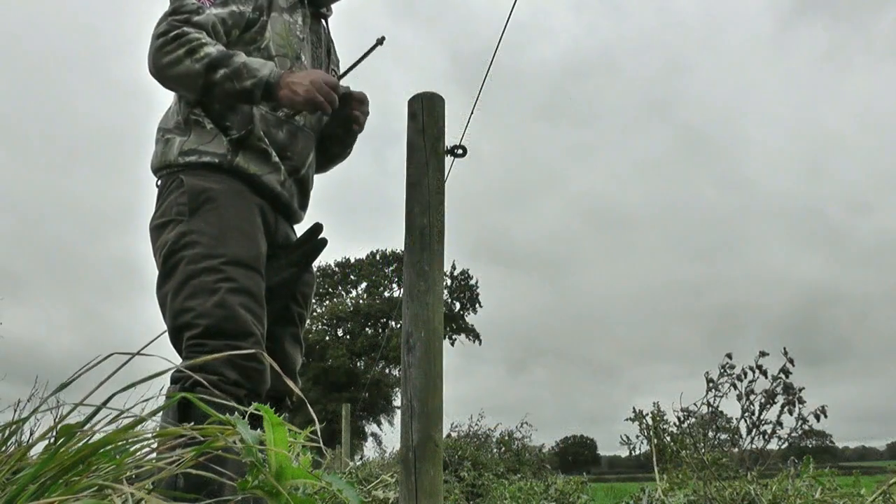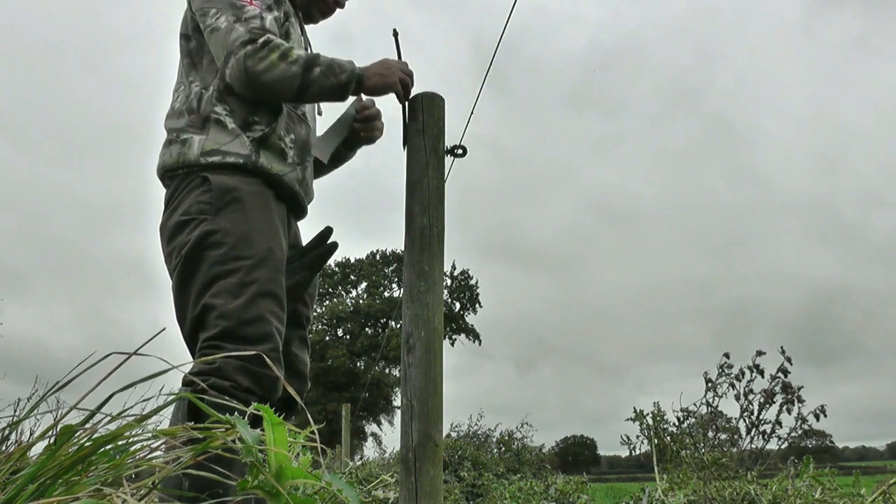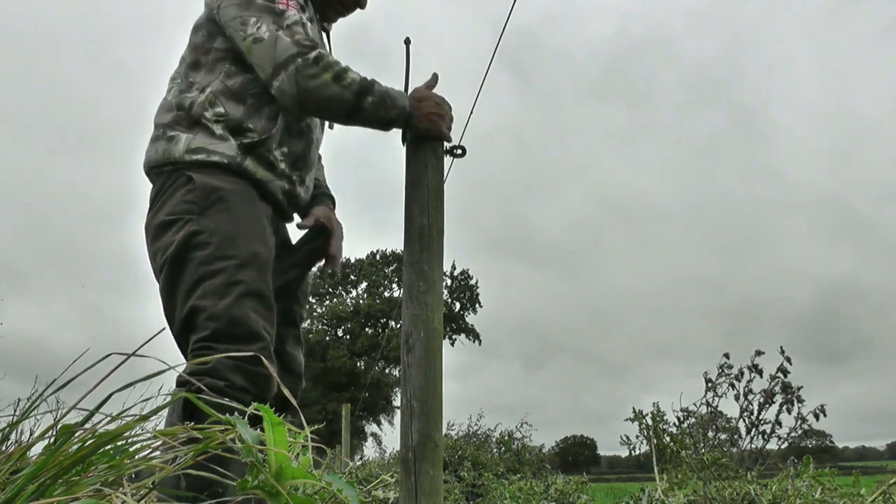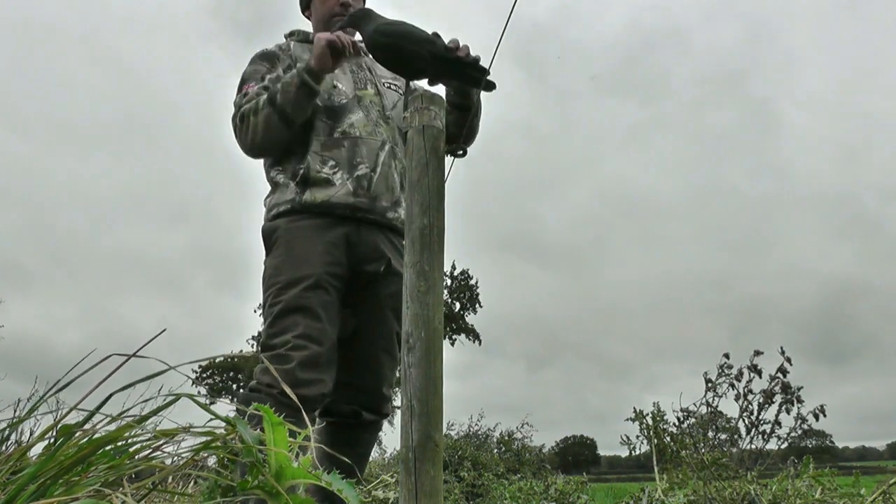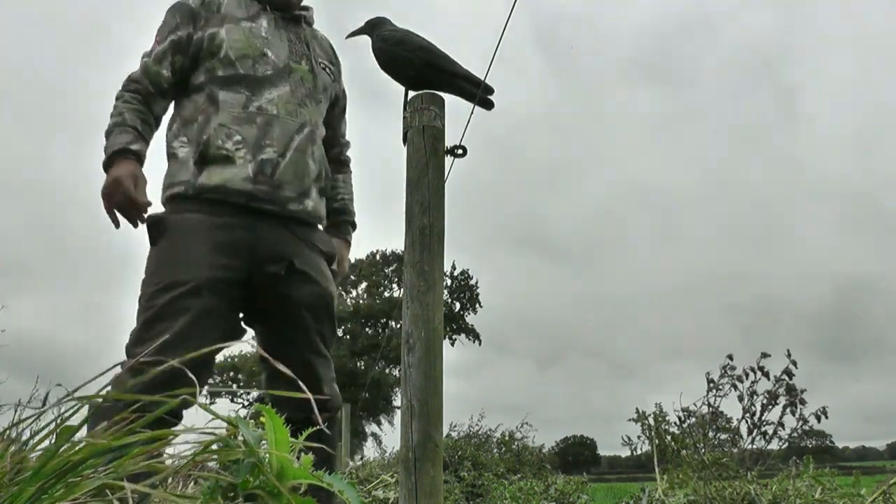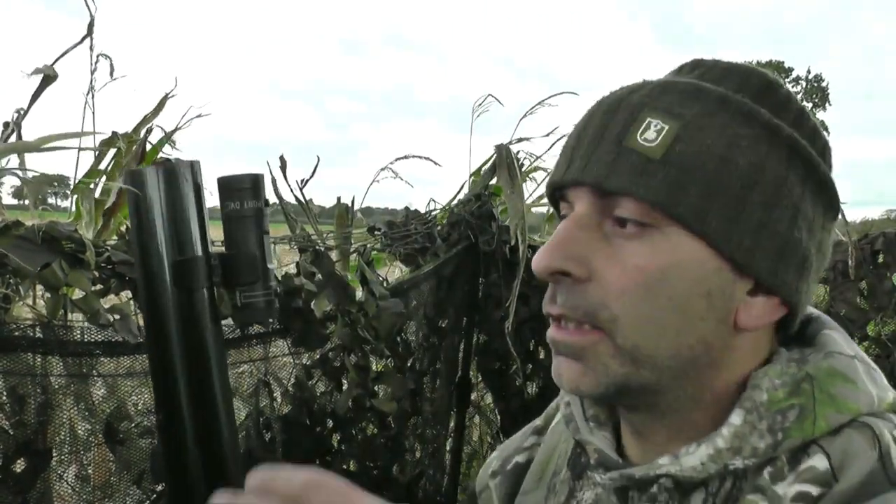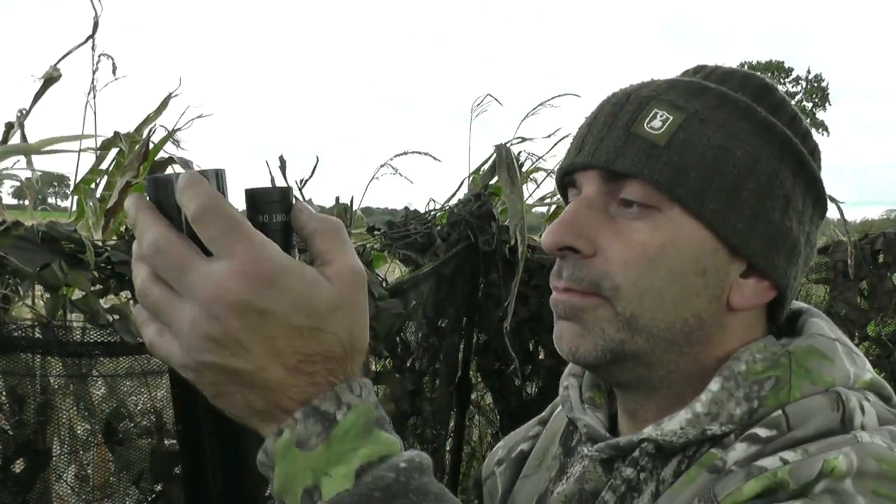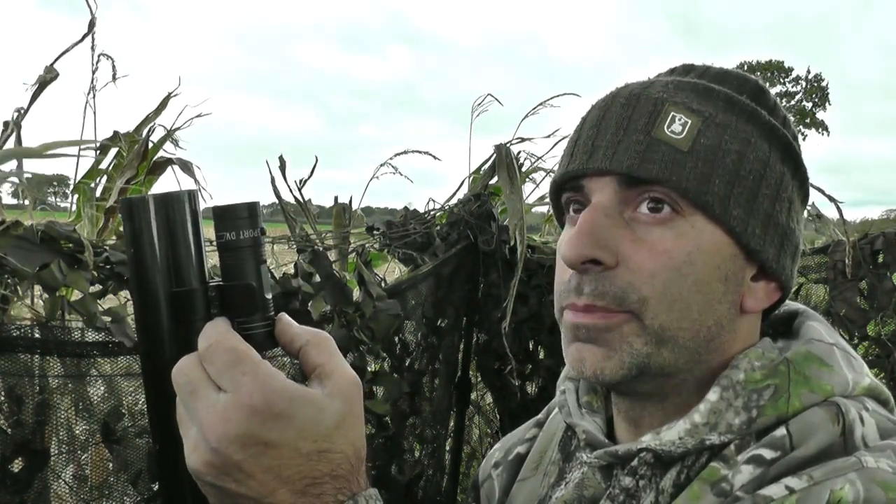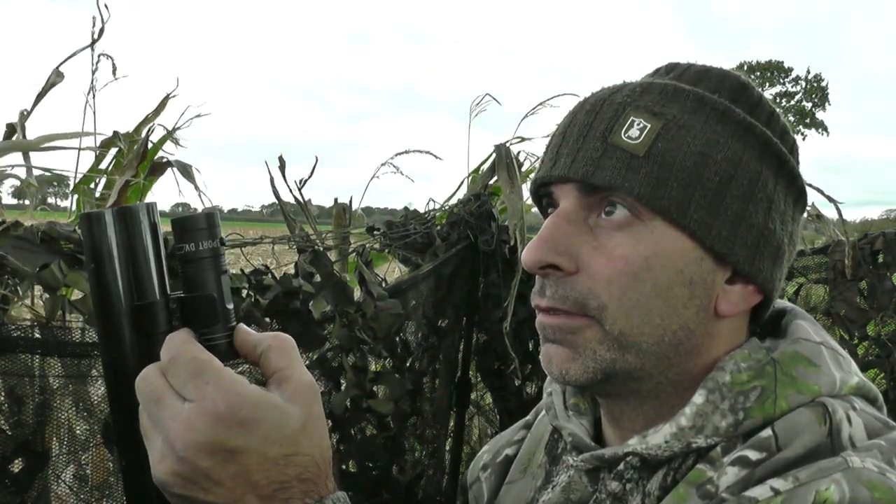Again, one of the best places for decoys, on top of the fence post. Good old camo tape. Facing into the wind, away you go. Okay, so the other thing I'm going to be using is a little camera that mounts on the end of the barrel. Hopefully get a little bit of action footage through that.